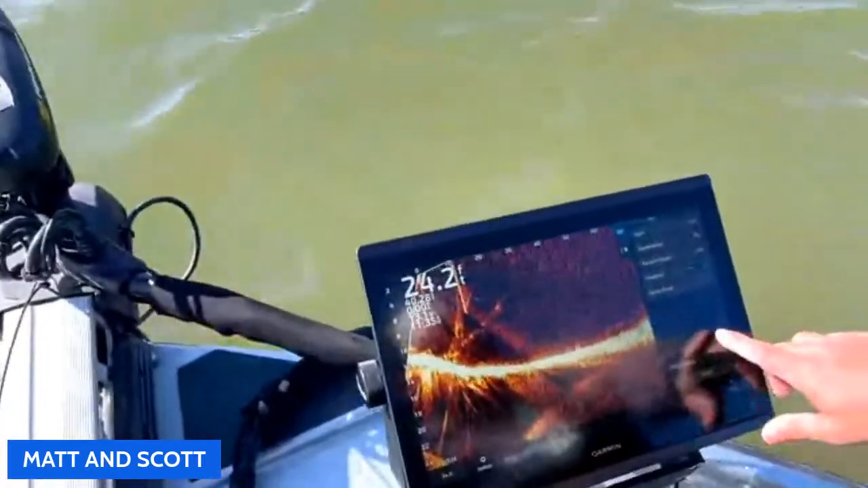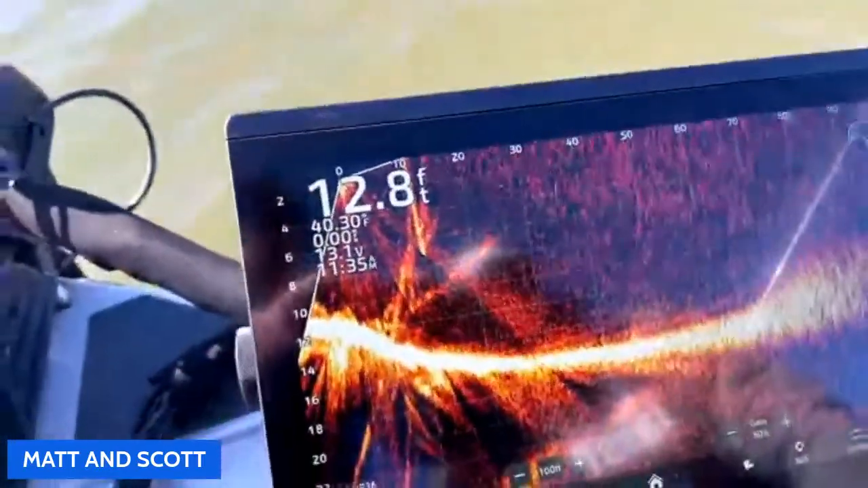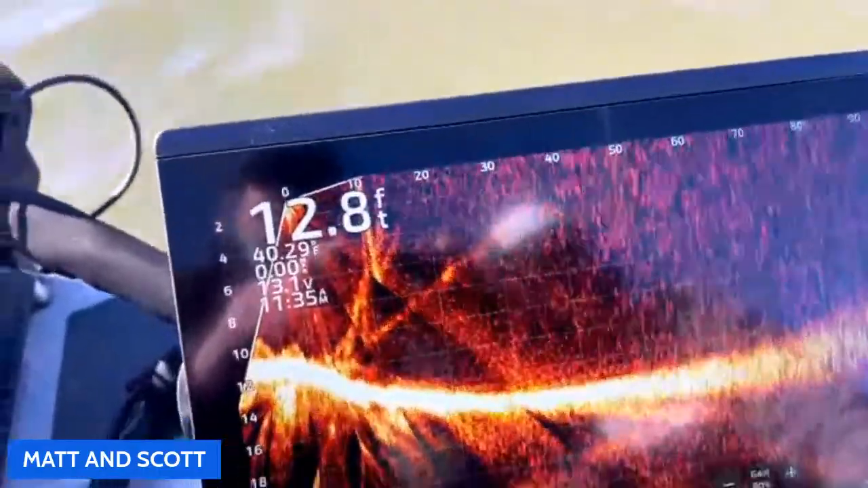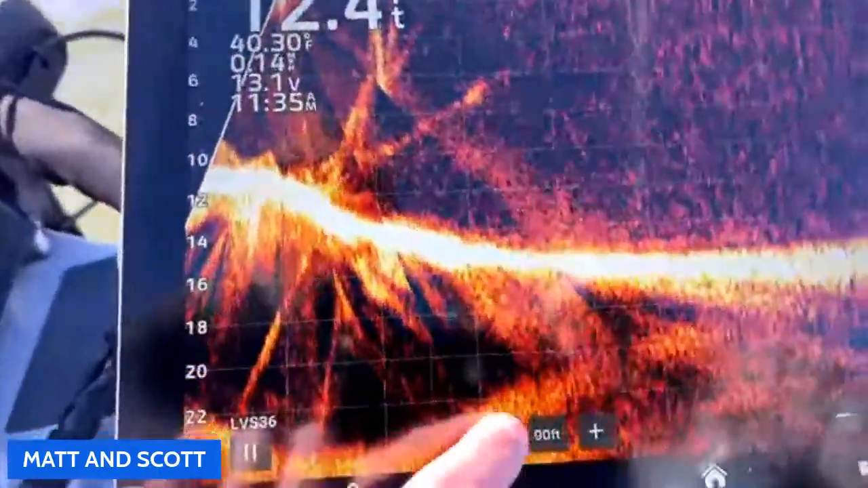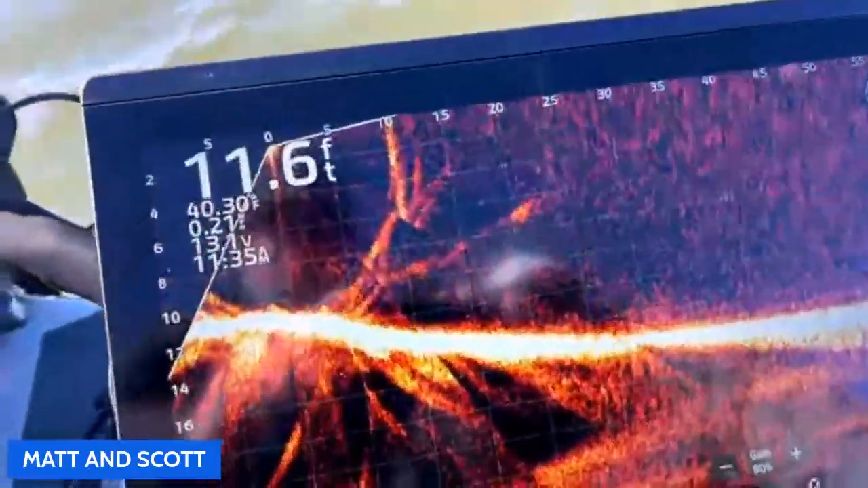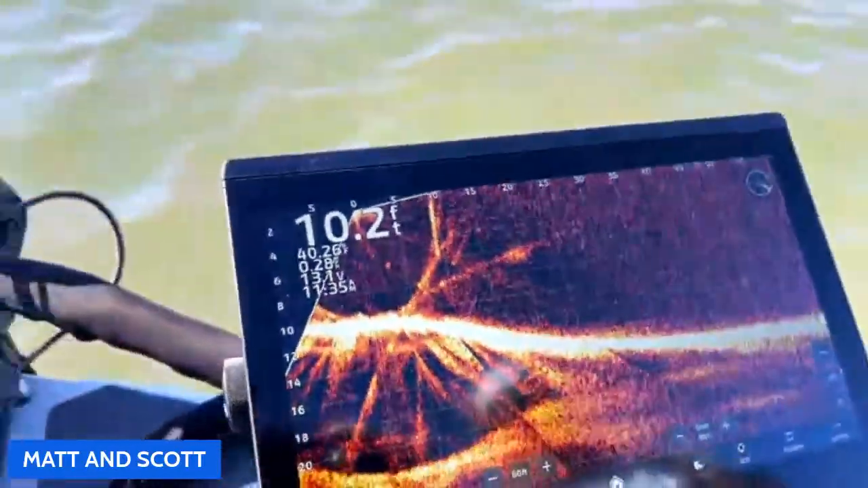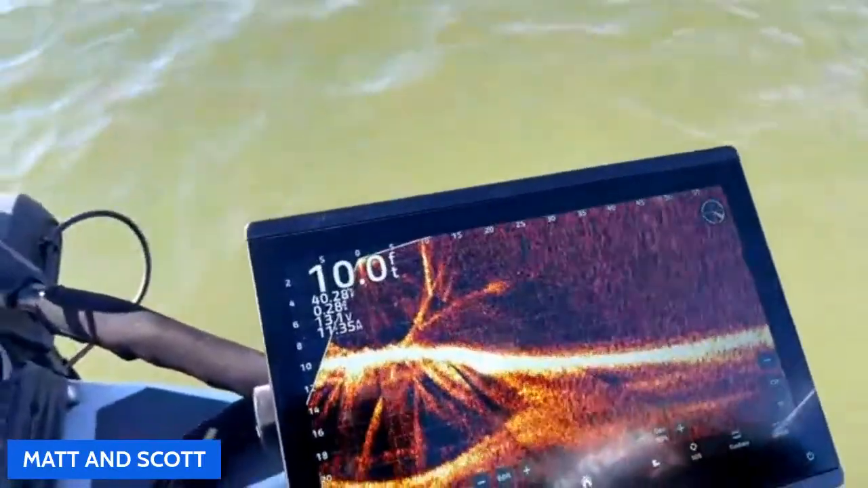Yep. So I think our noise reject, I left it to low. Let's go a little bit more, so let's go to 60 just to exaggerate it. All right, there it is. See how much brighter that is now? Yep. Holy cow, much bigger, much brighter. And that's because you bumped up that noise reject. Not the noise reject, the color gain.